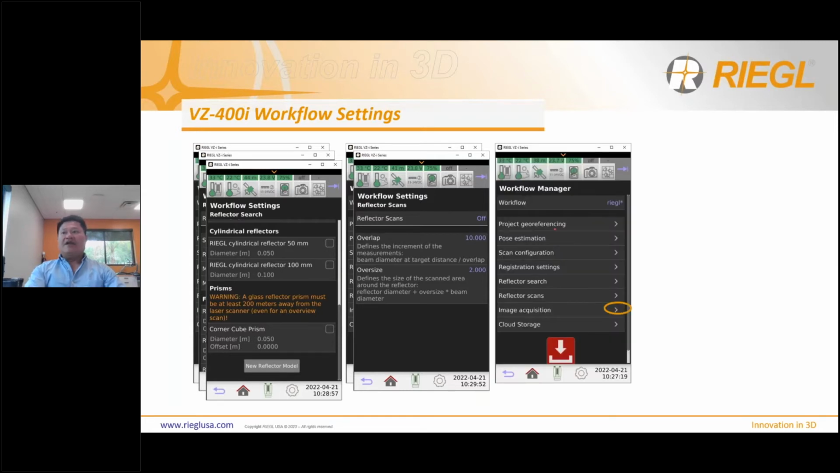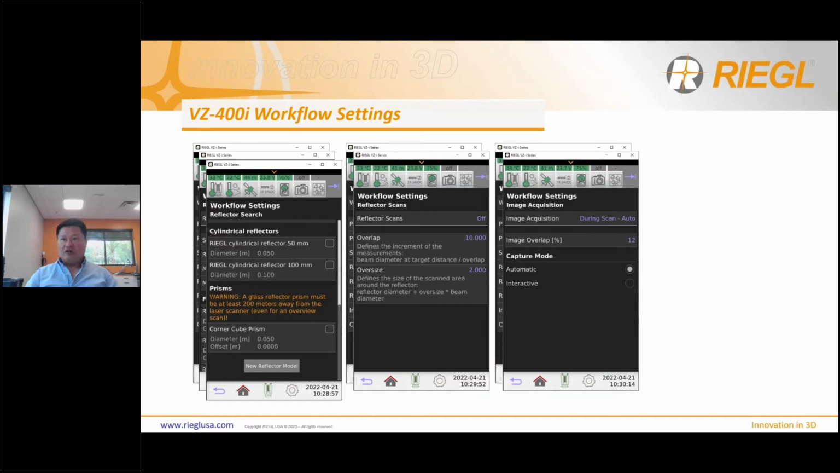Yep. And the last thing I want to go over is image acquisition. So this is a neat feature that was released a few years ago, and it's pretty advanced, right? So out of all the systems I've used and learned and understand, I believe the VZ400i is the only one that I'm aware of that can take images at the same time. Now, what does this do? Mainly productivity, right? And timing.